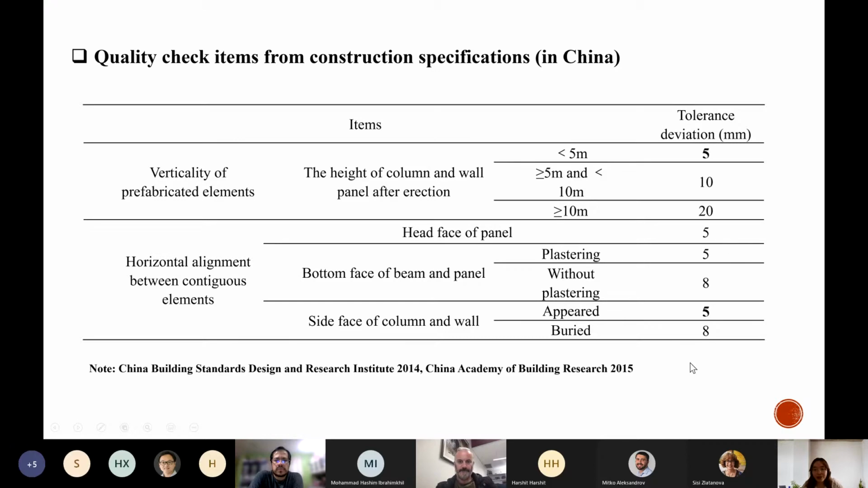So we need to make sure that the deviations of each wall panel in horizontal alignment are below 5 millimeters. If they are below 5 millimeters, we can identify this panel as qualified. If it is larger than 5 millimeters, then this panel is not qualified.